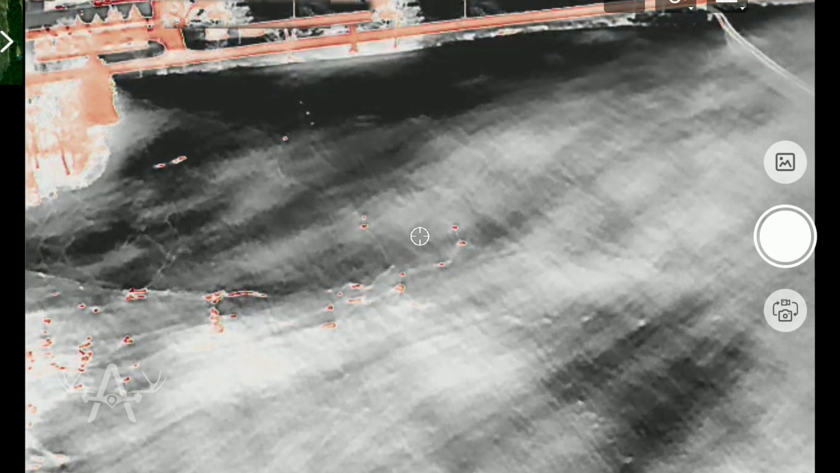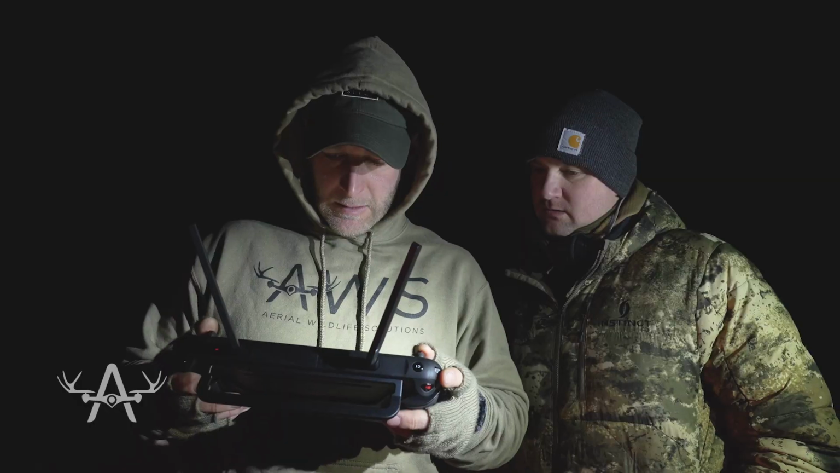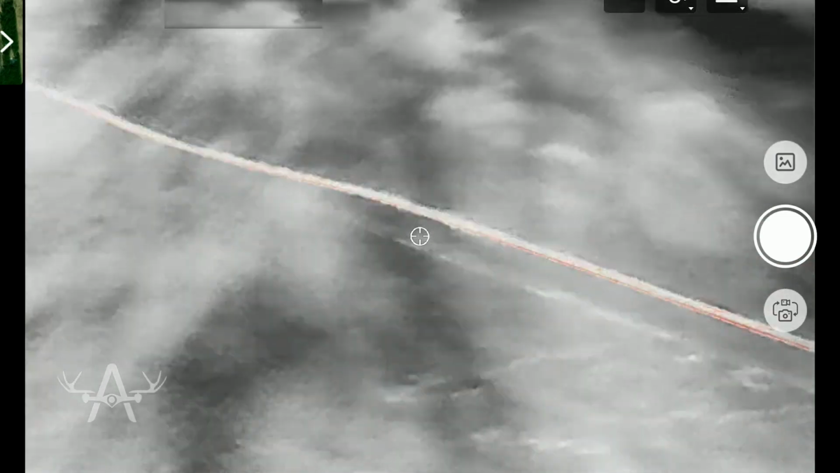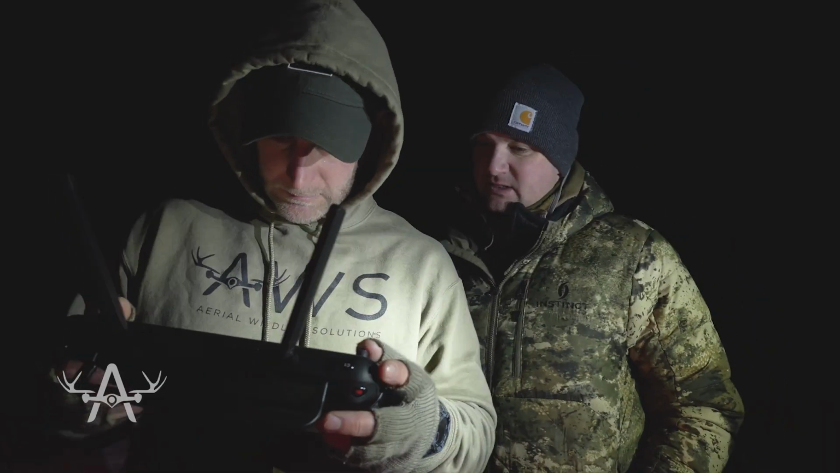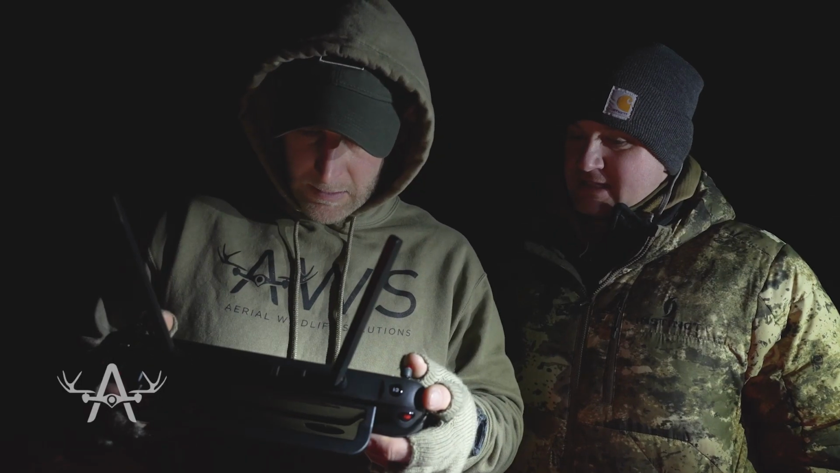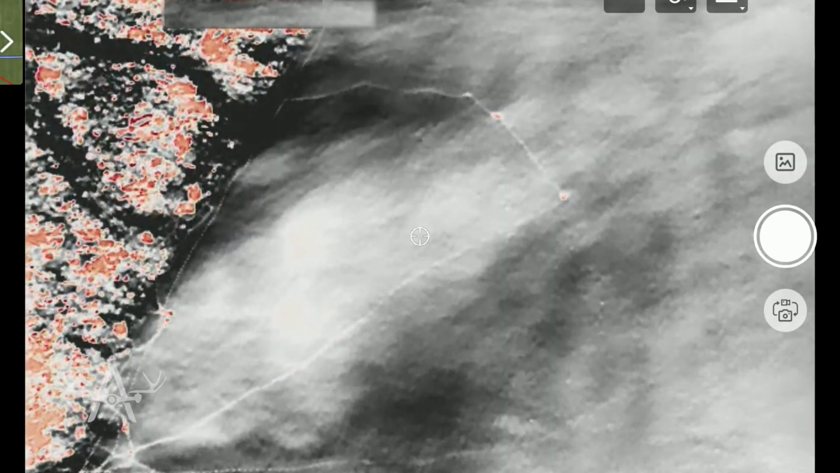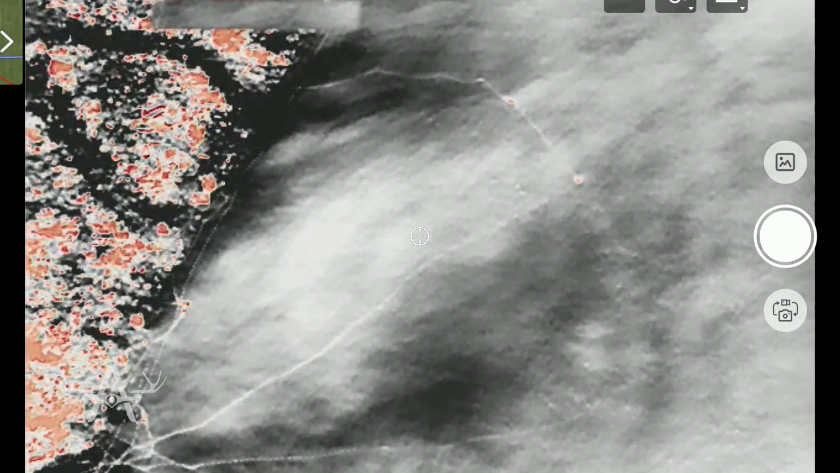You can see all these red spots right here is where they were digging last night. That's all just warm air escaping the ground from moving the snow around. Okay, so there's 4 deer, 3 deer right now. It's amazing to see all the trails in the snow. When you look at this, you can see exactly where they're coming into the field from. And that's a high spot. Down here is a low spot, a really low spot. They probably feel comfortable up on that ridge, and they can see once they step out in the field. Okay, so there's a couple deer.